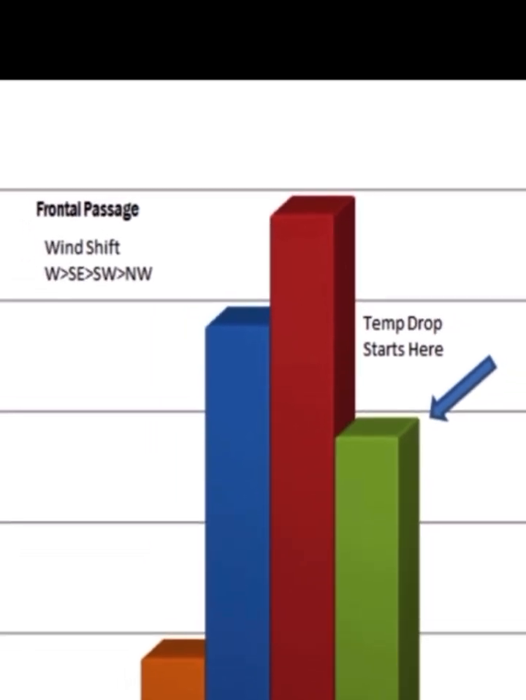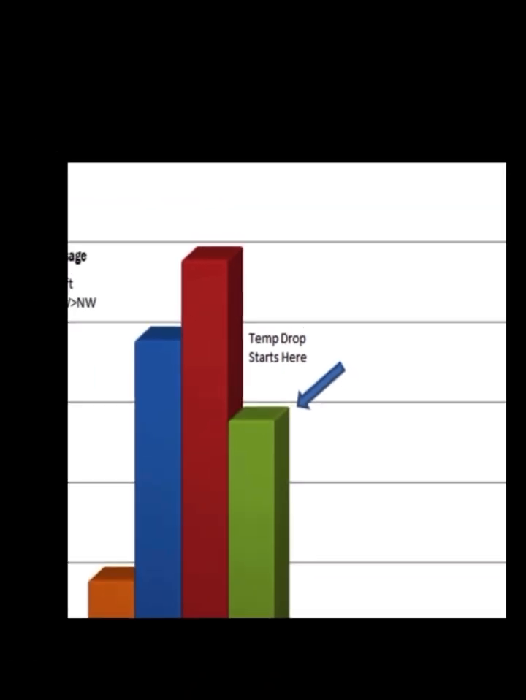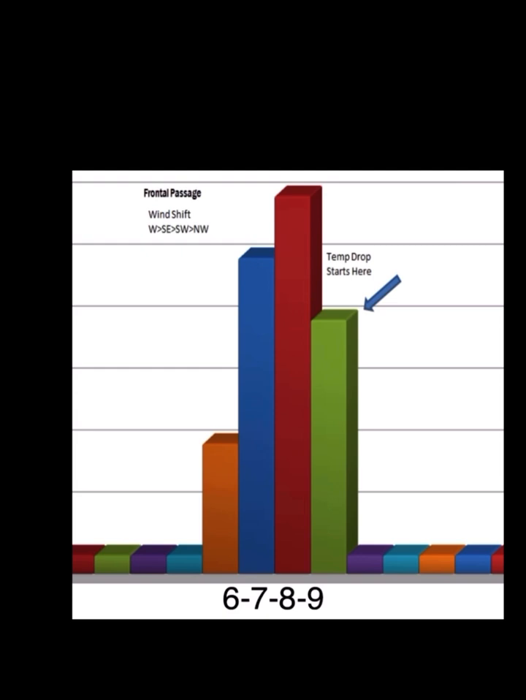Wind shifted southwest to northwest, and then the temperature dropped that night, the night of the 8th, which created 4 bucks on the 9th, following the ultimate frontal passage and the temperature dropping 10 to 15 degrees that night. So the multiple wind direction shifts prior to the actual front increased buck movement dramatically, and the subsequent temperature drop didn't affect movement very much at all.